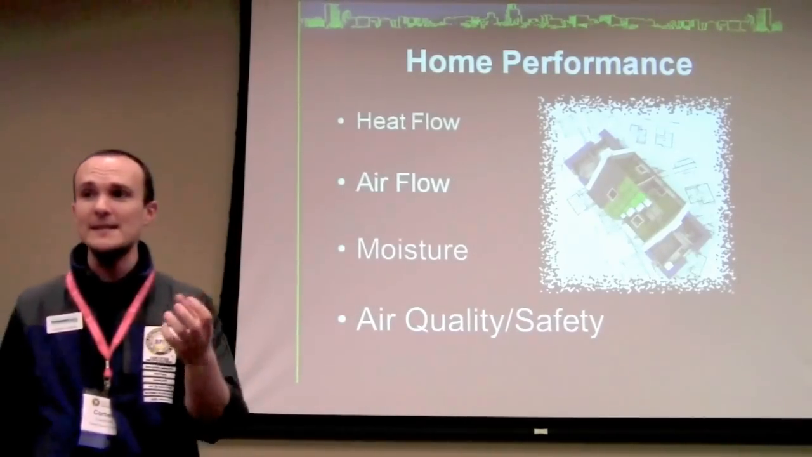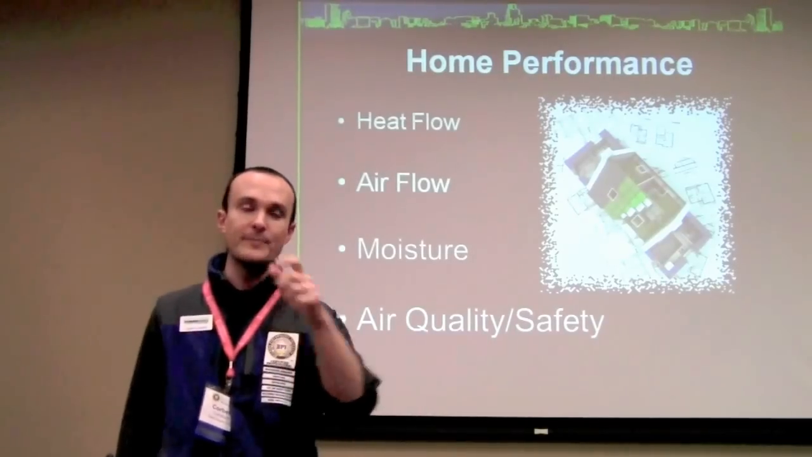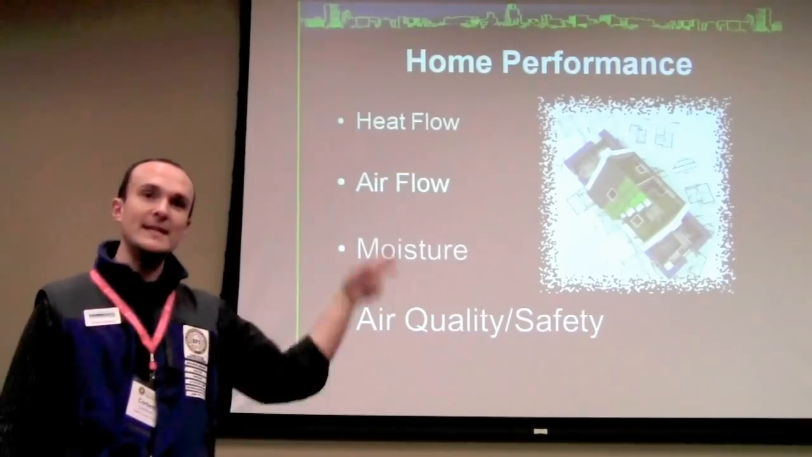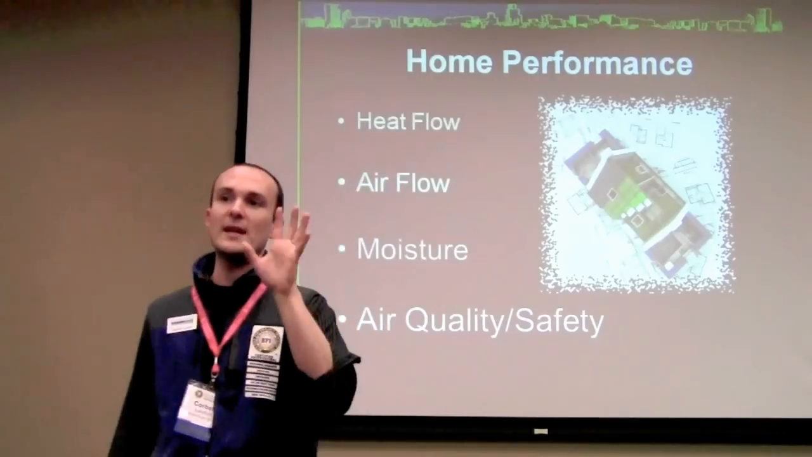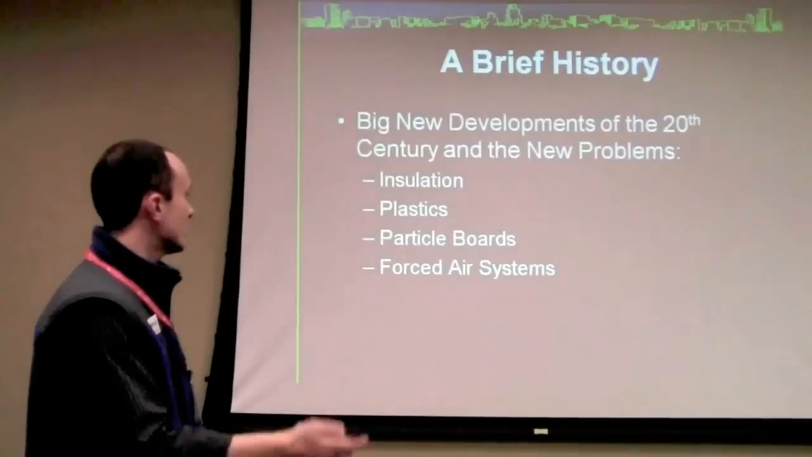Once you get kids into that mix, the air quality becomes a much bigger deal. And the air quality is closely linked with moisture. So again, increasing importance. The least two important things on this list have to do with the energy efficiency. Everything else on this list is the stuff that we really need to pay attention to.